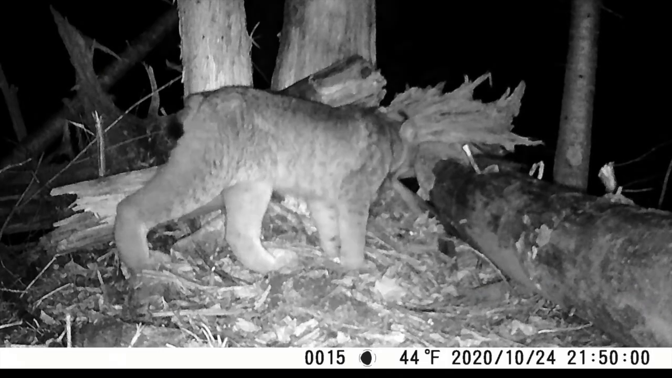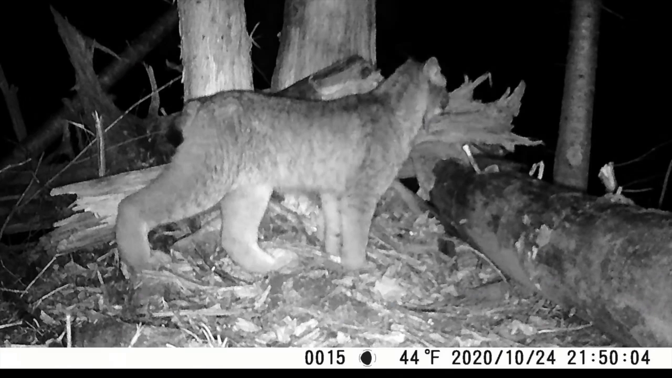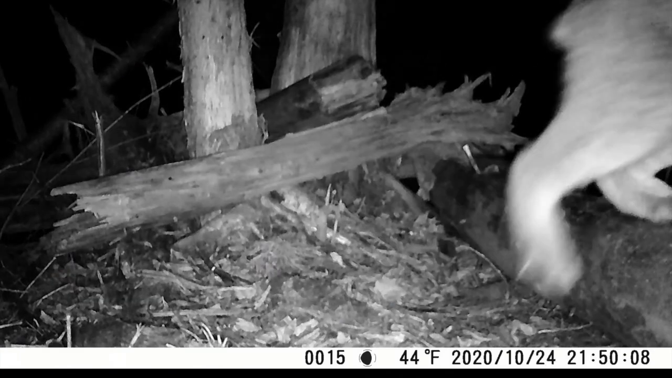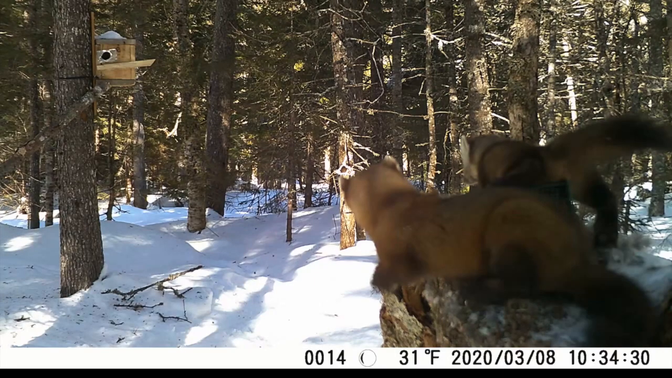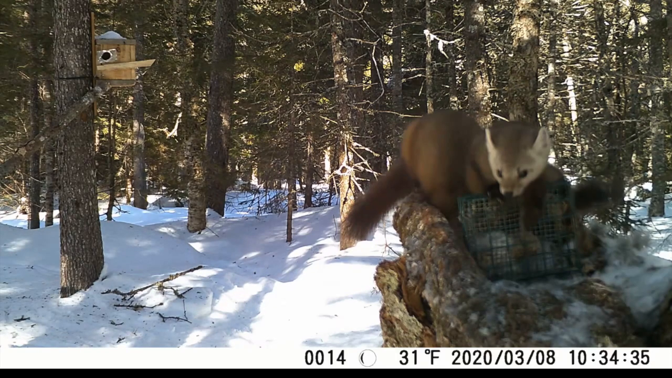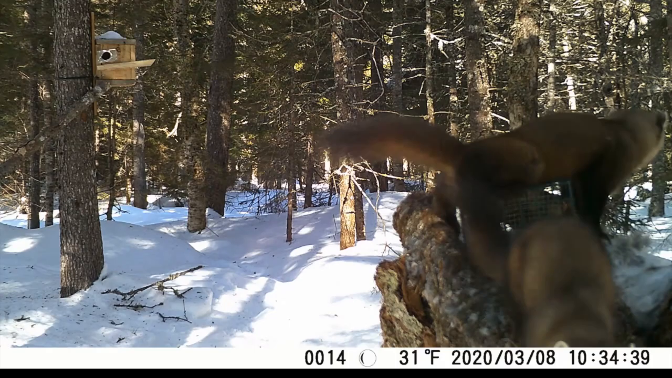It's a big cat. Pretty cat. Mostly at night, the lynx. I've had over 30 lynx, over 50 fishers, different unique animals. These two little scamps. You'll see the box off in the distance as well, right on the left-hand side there. Those are martens, right? Yeah, those are martens.